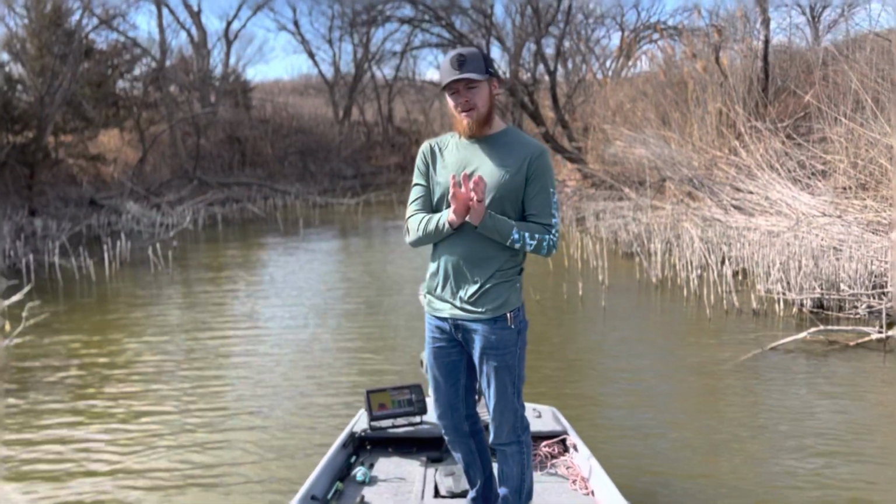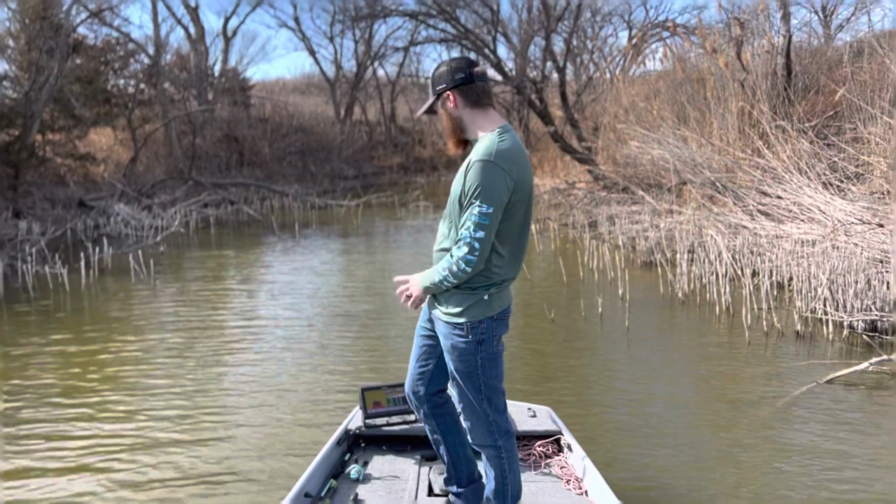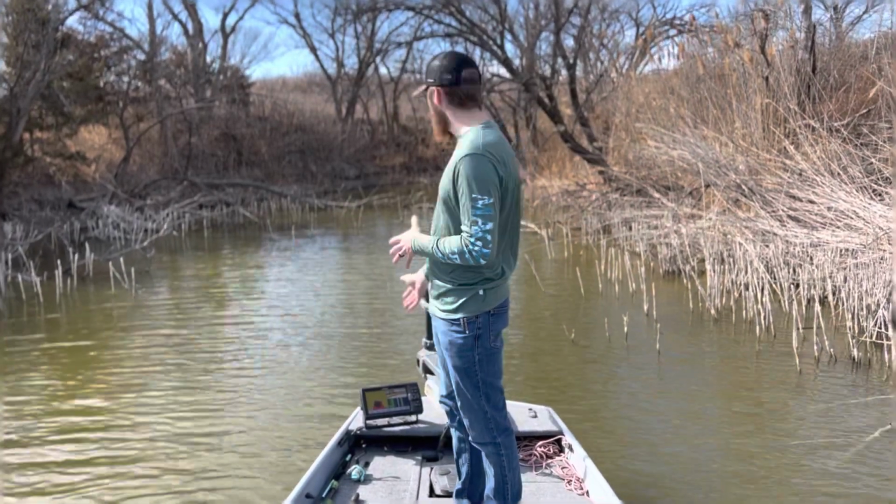Now, when I'm making my map, I typically like to be zoomed, it depends, 50 feet, maybe a little bit farther away.